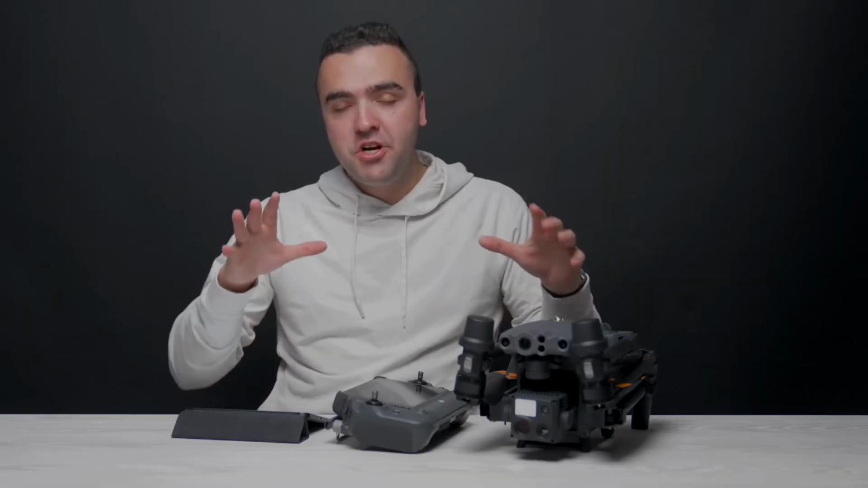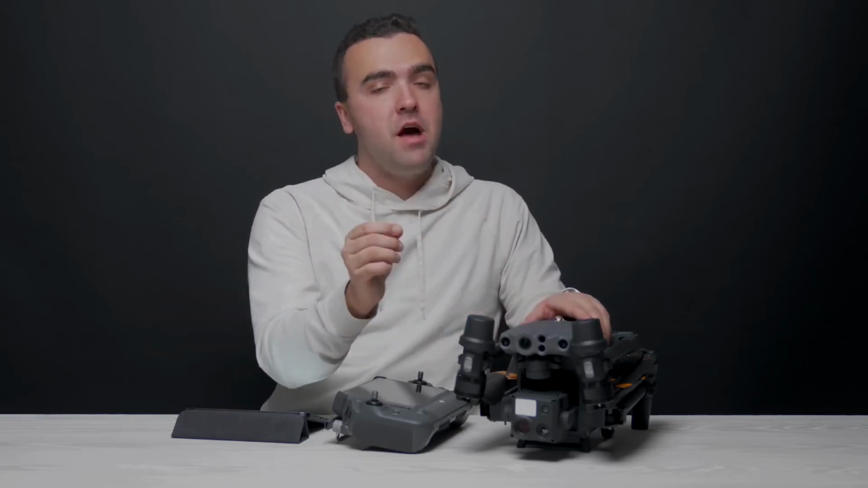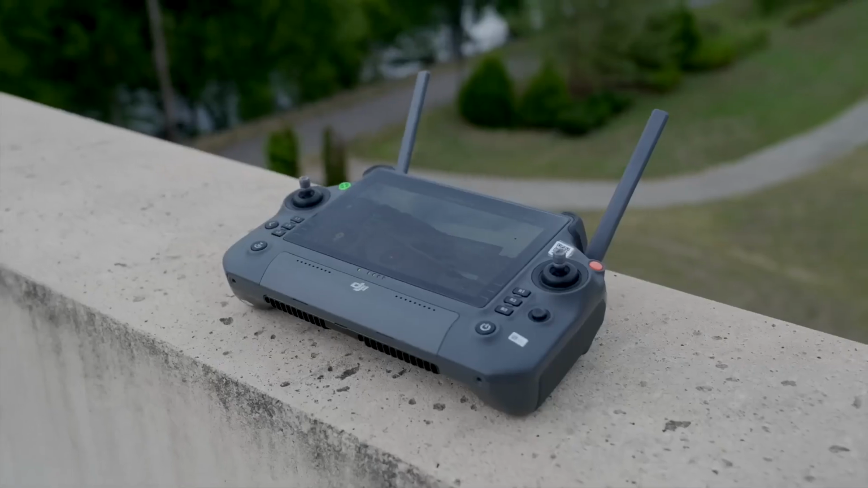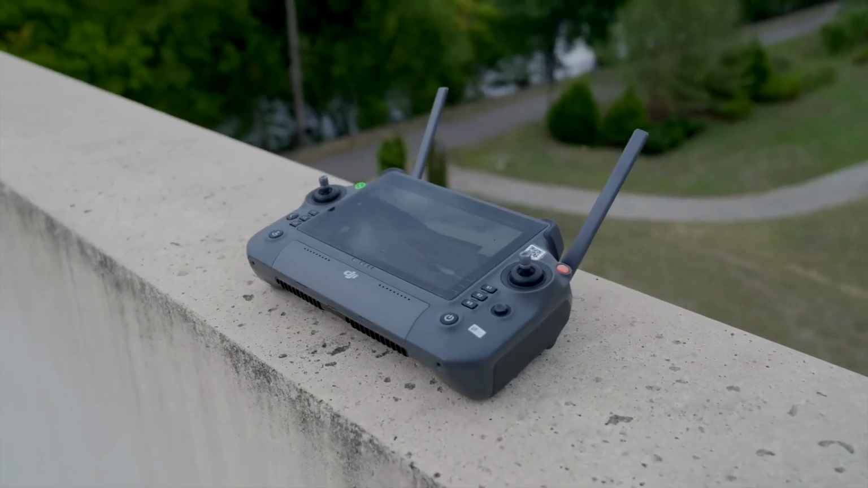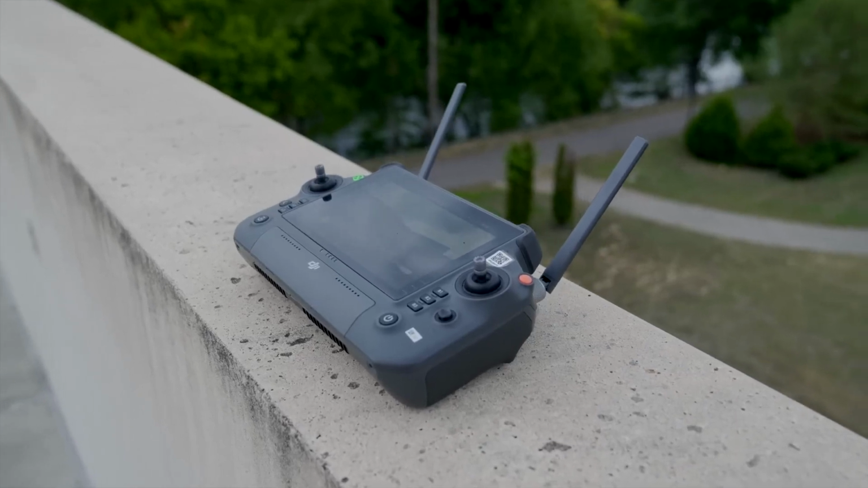Now, I briefly want to touch on some other pieces of technology that are used here with the M30 platform that can be very helpful in a search and rescue scenario. The first is the remote controller. The RC Plus is like the ultimate way to fly a drone and offers a lot of benefits when using this for search and rescue missions.